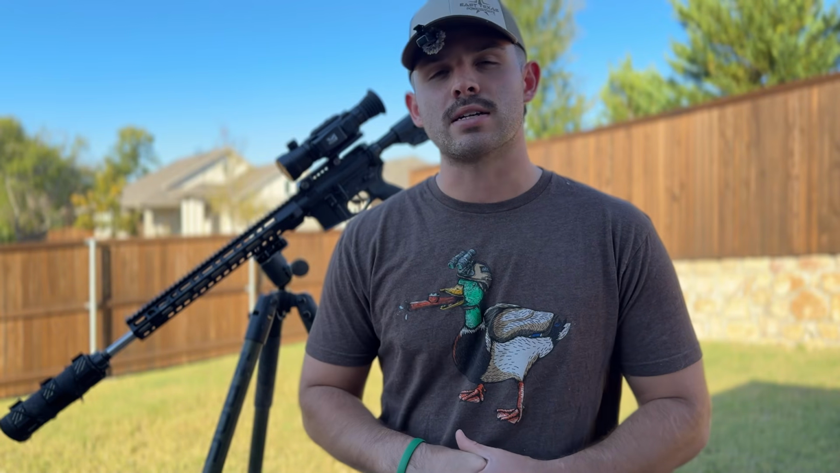But I will say overall, I did really enjoy using the Falcon last night. My buddies love their Eye Rays, but they got to use the Falcon as well to shoot some pigs, and they were really impressed, especially with it being a newer thermal company. I think they were really impressed with how clear it was and how well it worked.